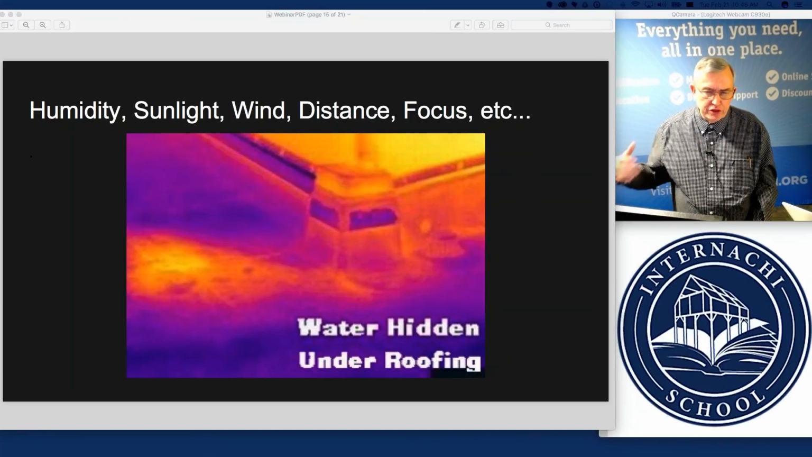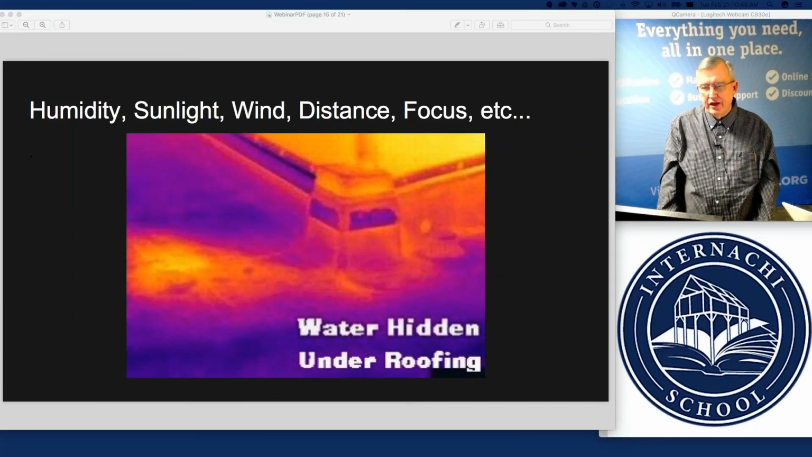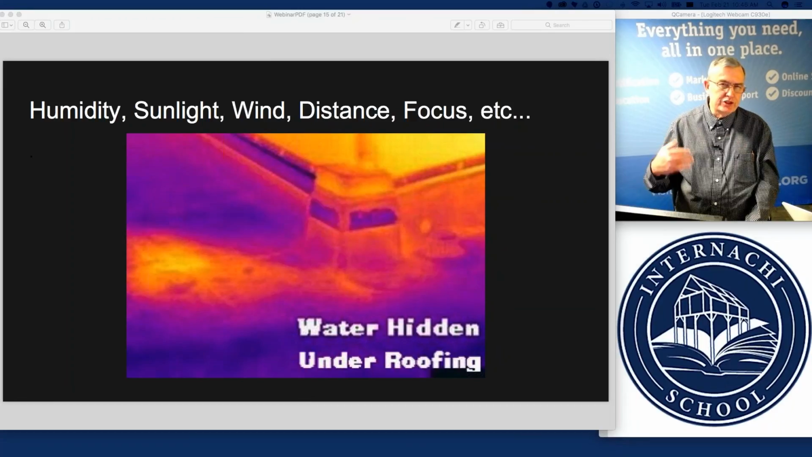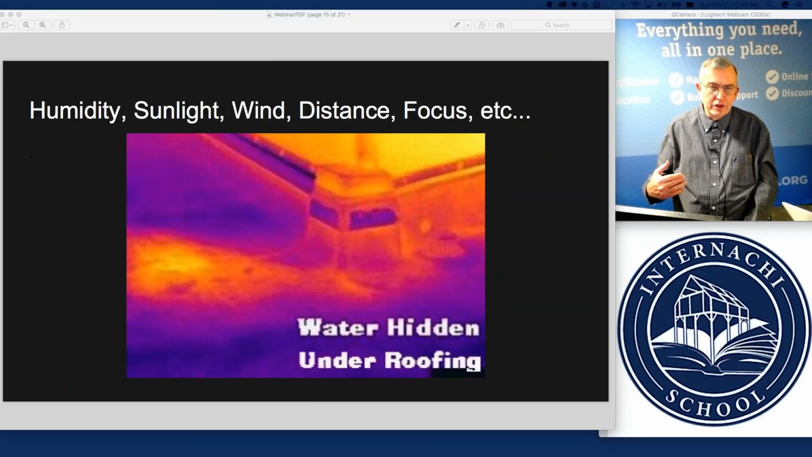You've got the influence of humidity, and I touched on that. You've got the influence of sunlight, and we kind of touched on that. You've also got factors regarding wind, and wind velocity when it reaches a certain point can become a hindrance whether or not those infrared frequencies can reach the lens of your camera.